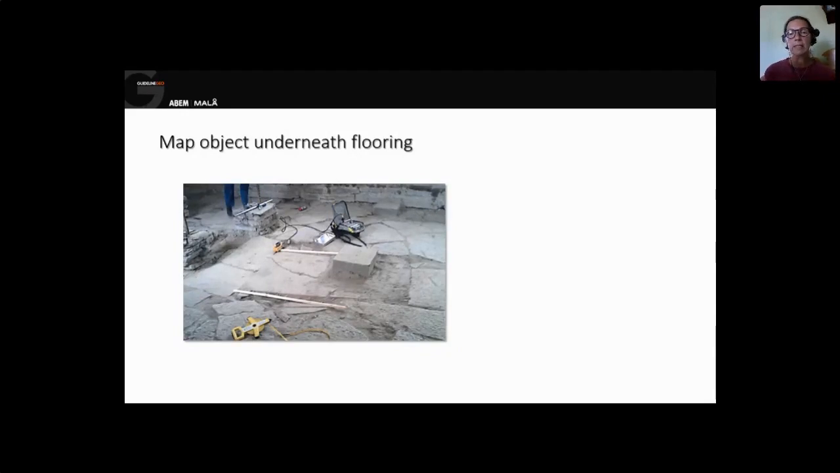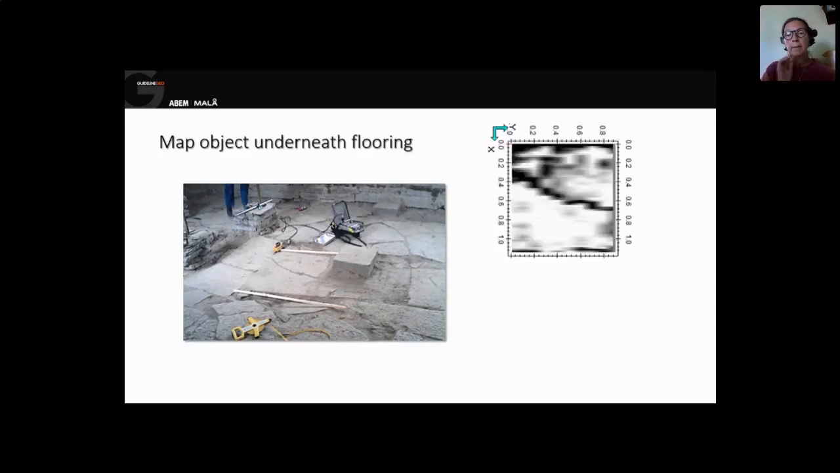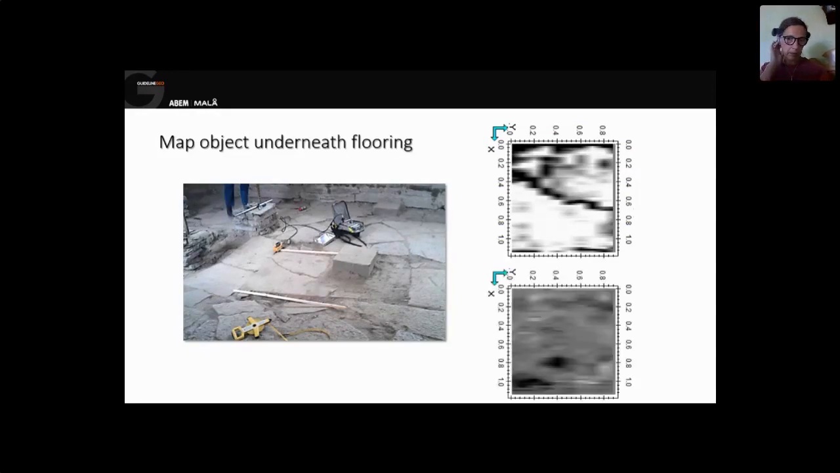So we did dense parallel lines over that stone. You can see the same fracture on the stone itself and in the top view of the radar data. And when going deeper down below the stone itself and to the ground, there are two black spots revealed,